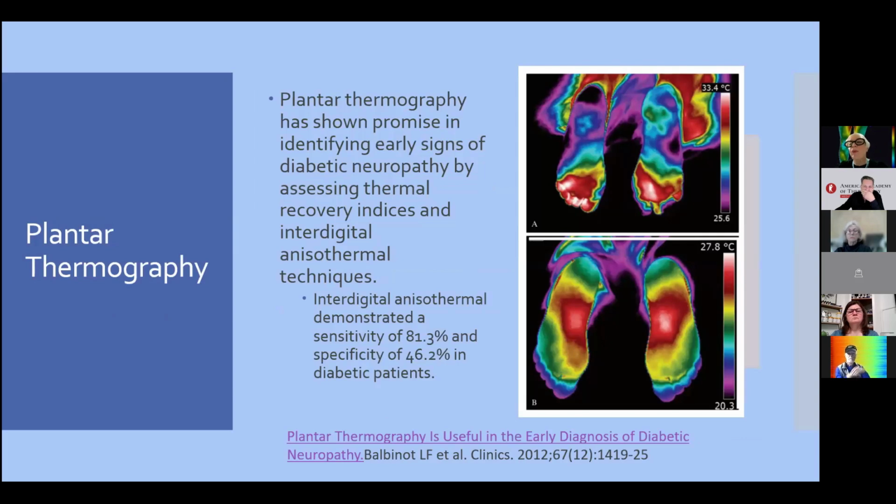Here we have two images. It's from a paper. This is free if you look for it on PubMed. In A, we have small fiber neuropathy, a very early diagnosis. The patient has a normal EMG at this time.